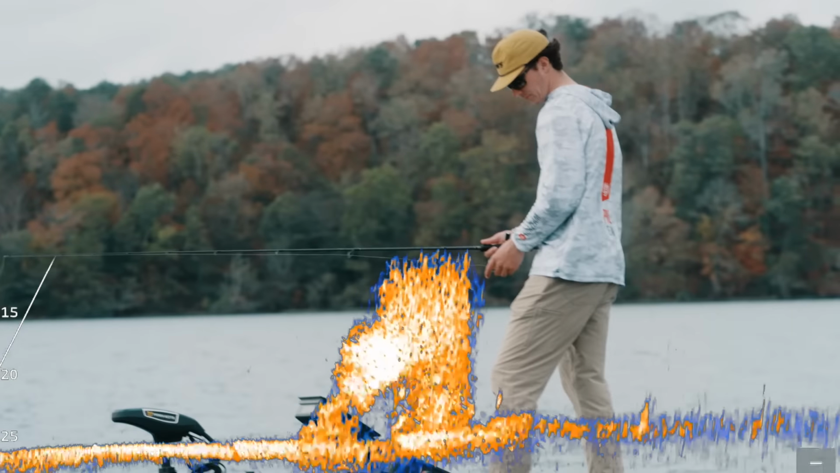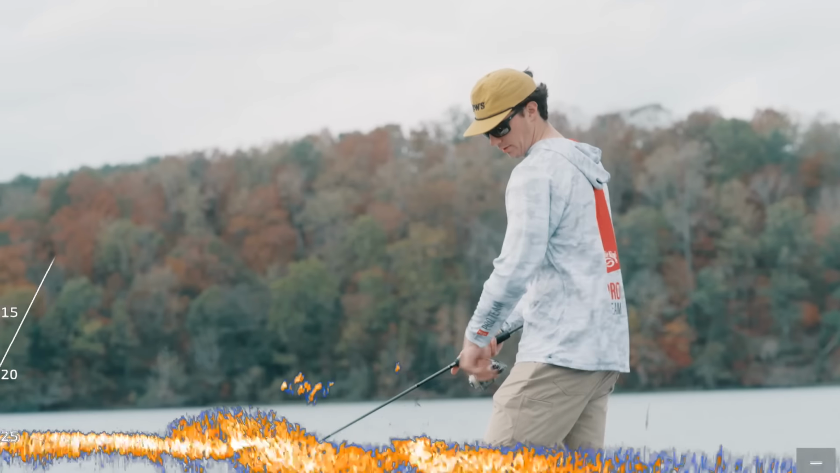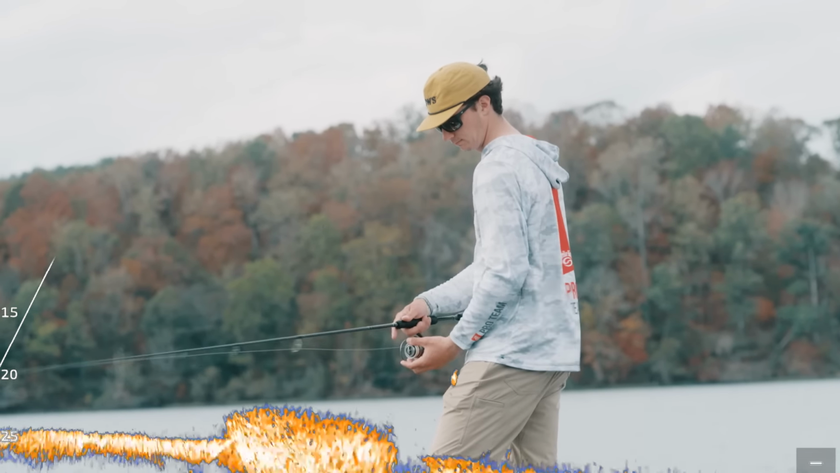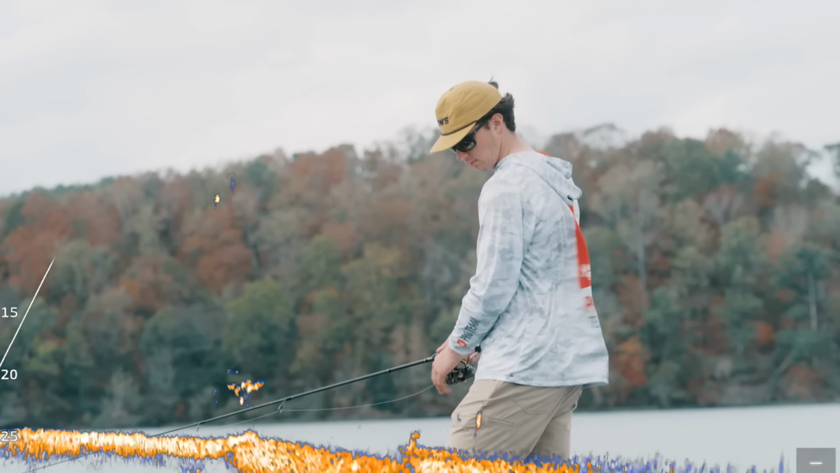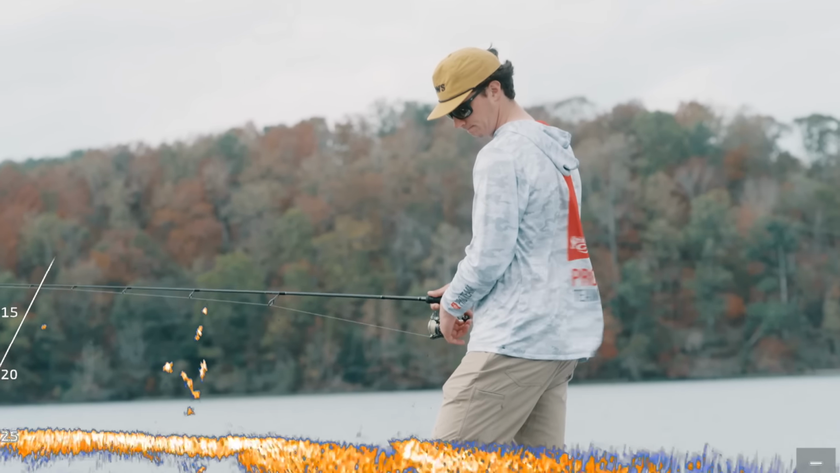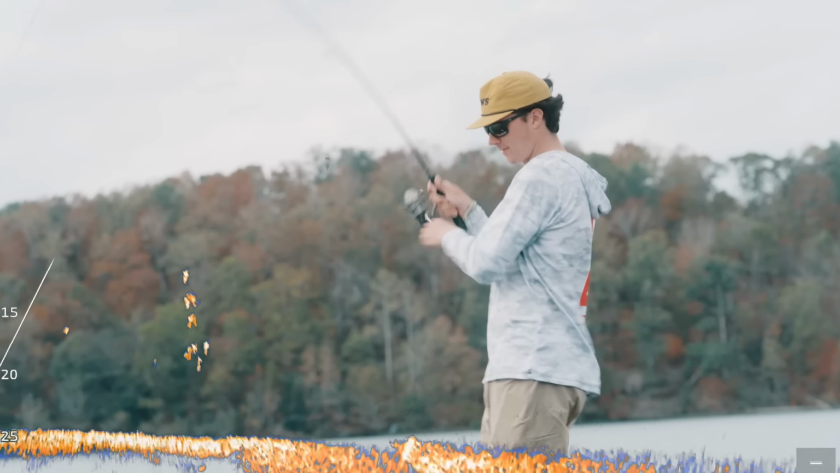Now they're on top of the shad, so if I can make a good shot here, I should be able to get them. Here we go. Got him.